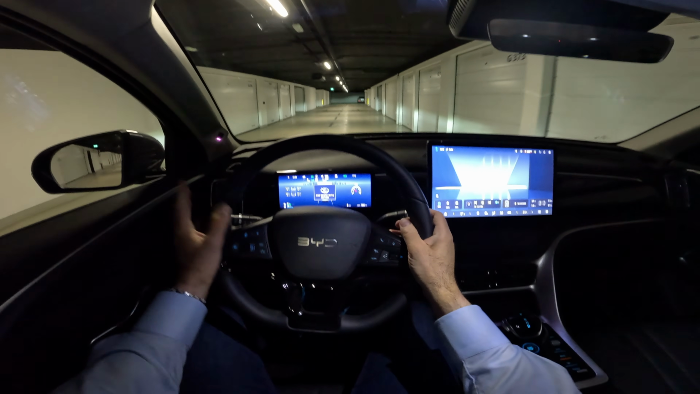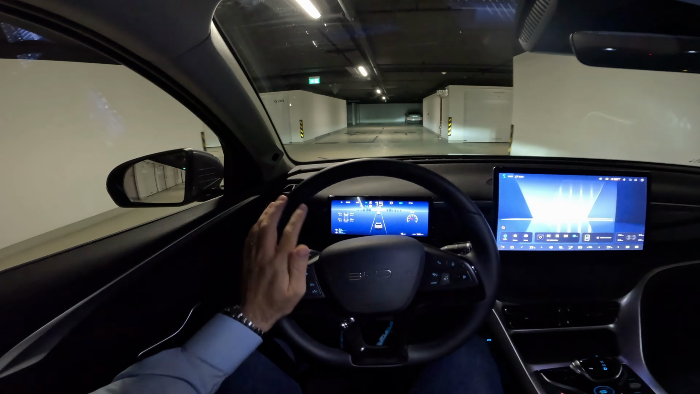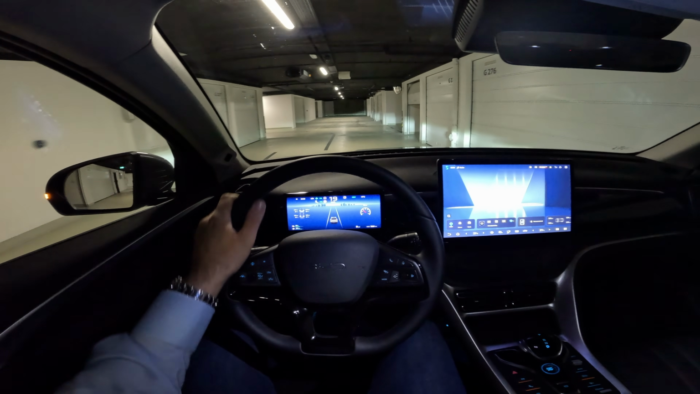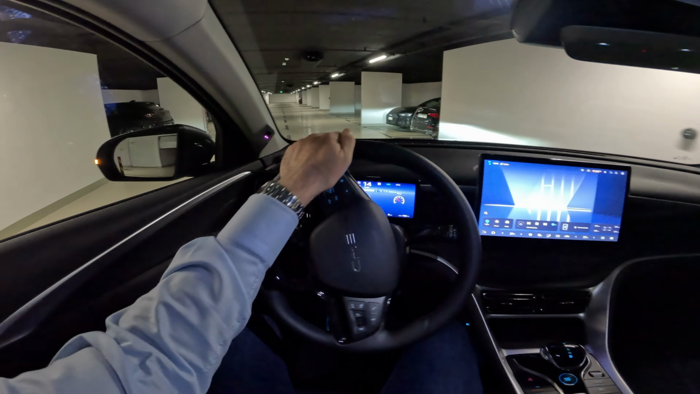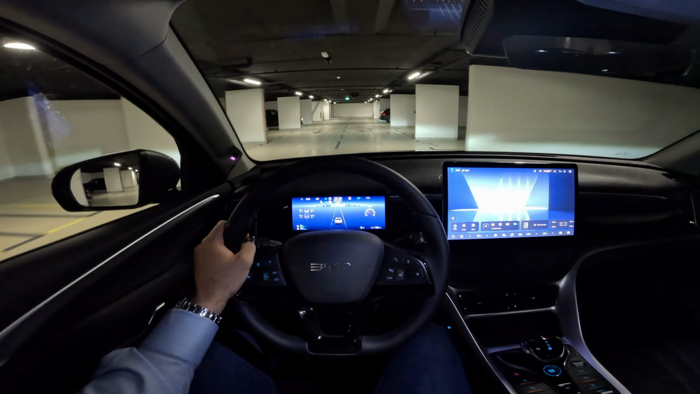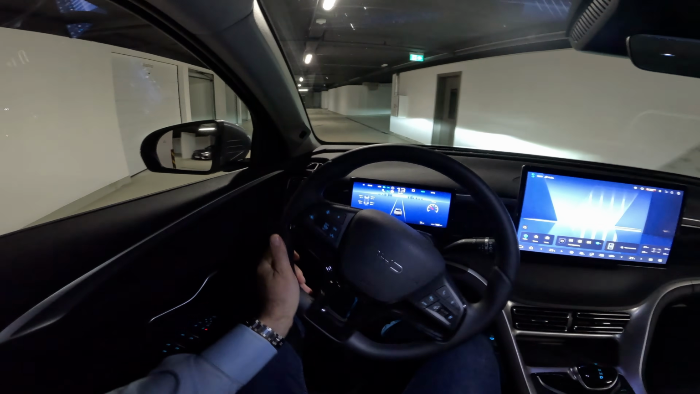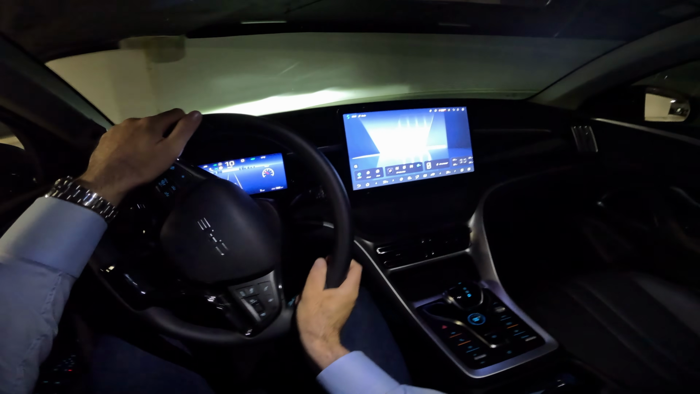Let's start with the specifications for the model in our video. So the plug-in hybrid consists of the 1.5 liter 4-cylinder petrol engine, 72 kilowatts. Then electric motor, 145 kilowatts. Combined system output is 156 kilowatts. And there's also, of course, the battery, 18.2 kilowatt hour, giving this car 86 kilometers of all-electric range. Now the acceleration from 0 to 100 is 8.1 seconds, while the top speed is 170 kilometers per hour.